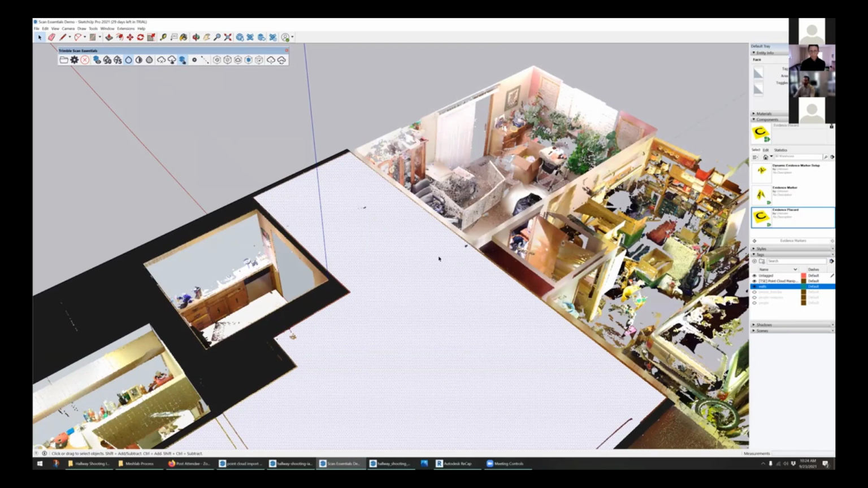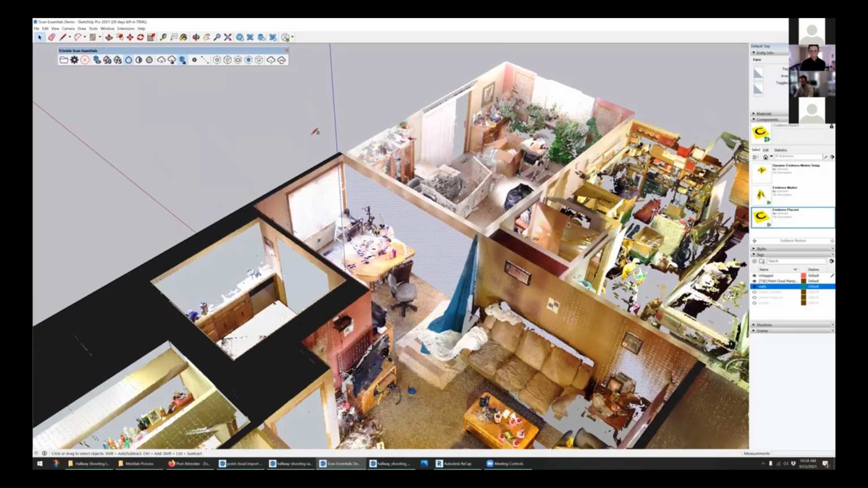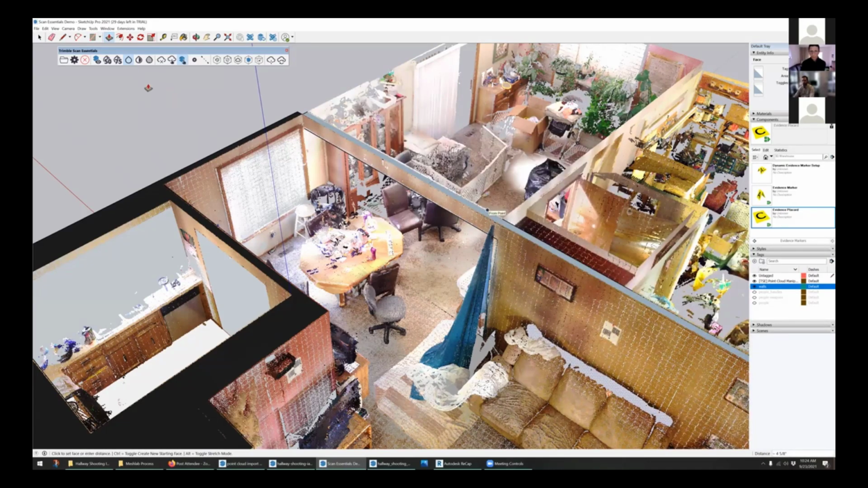So now I've got a back wall of this kitchen drawn here. The face is reversed. But with the reference to the point cloud itself, I can draw this opening in, delete that out. And now I can use the push-pull tool and extrude the wall out, snap it to the back side of that wall. And pretty quickly, oops.